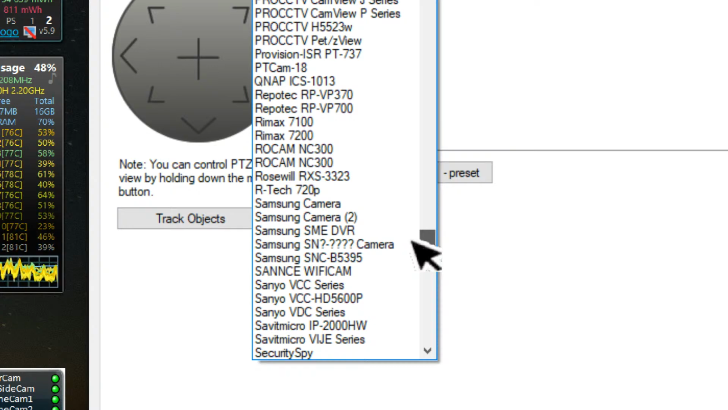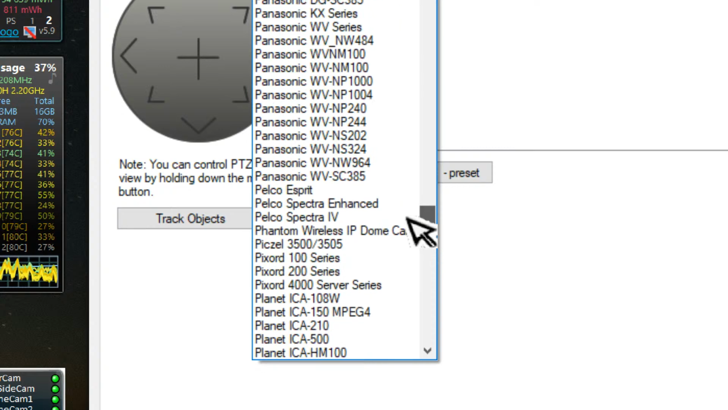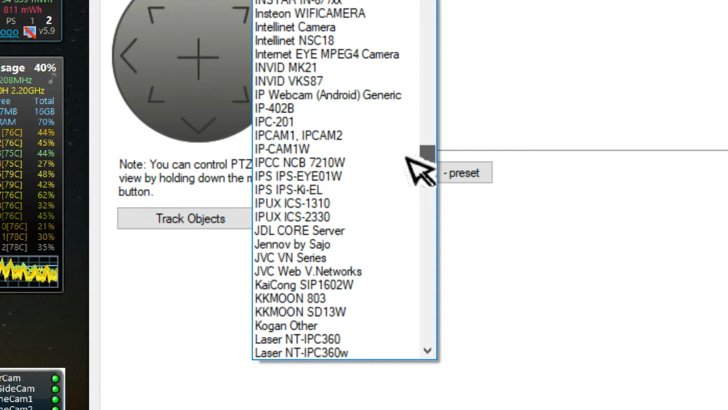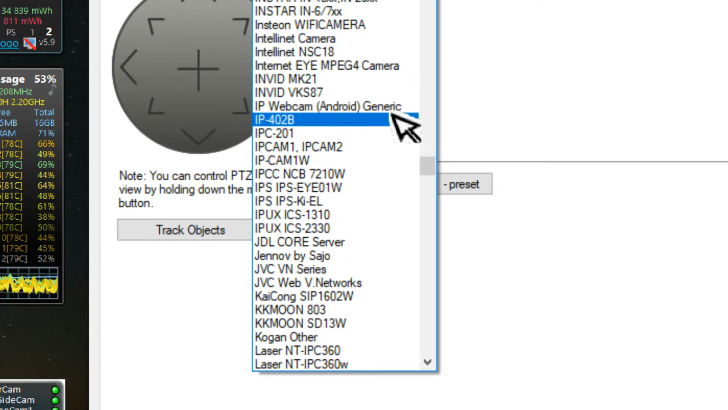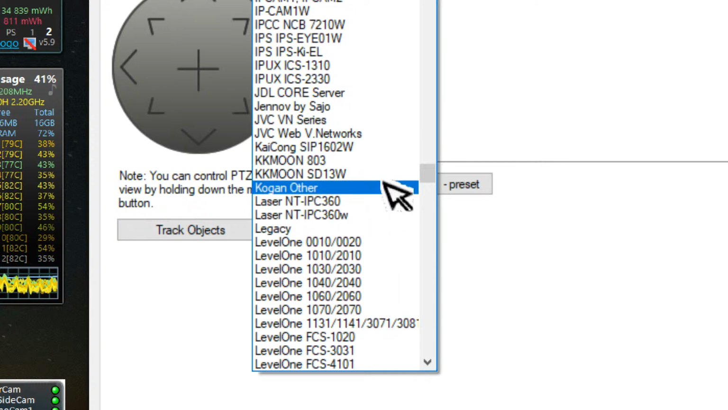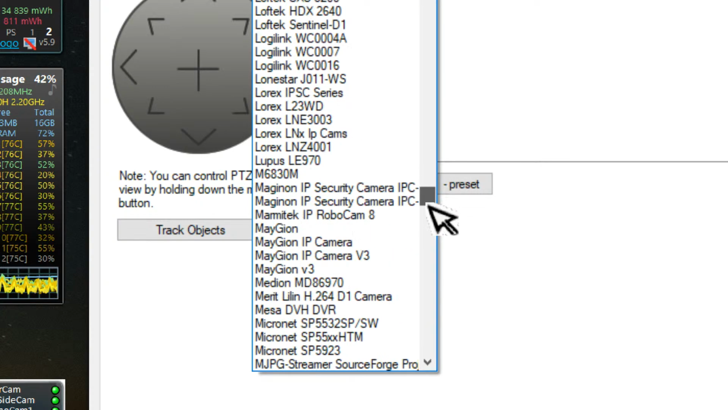So I wonder what camera model they copied, this Chinese one, because it looks like these have got the files already that control the information. Alright, Android generic could go something like that, I guess. One of these will probably work.